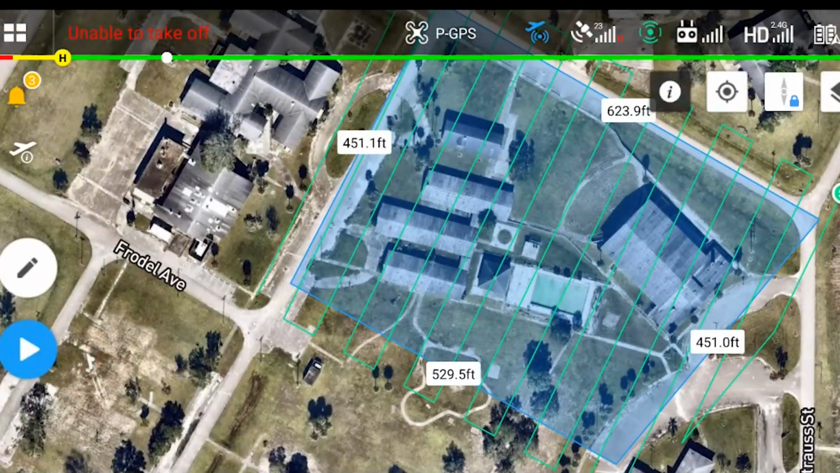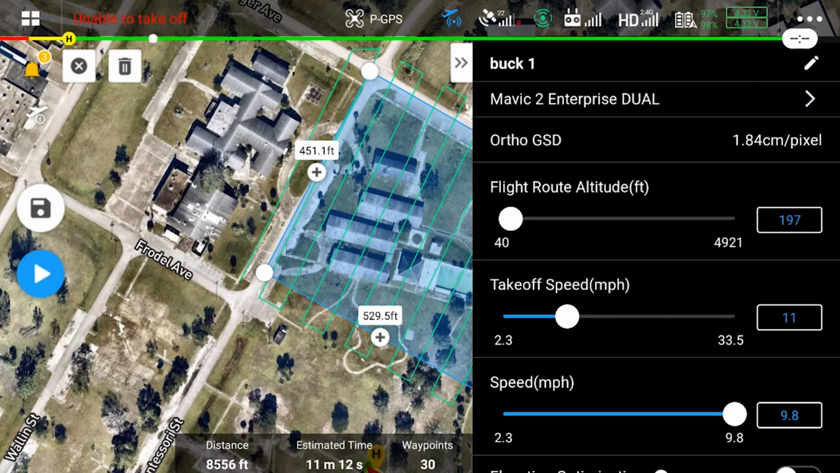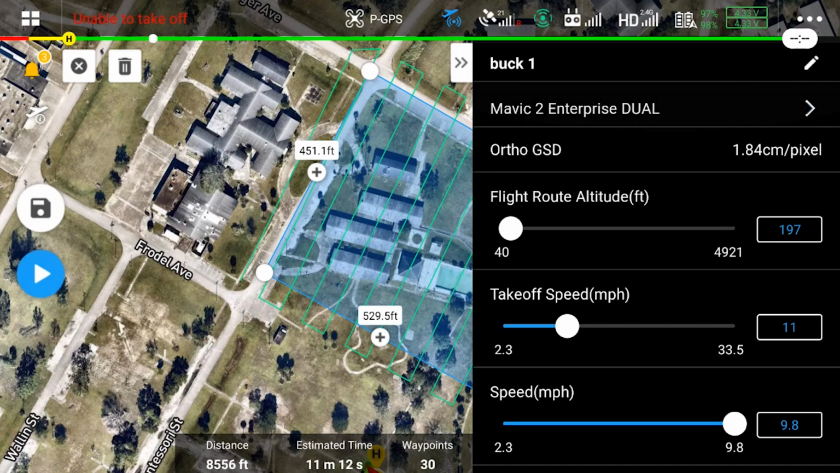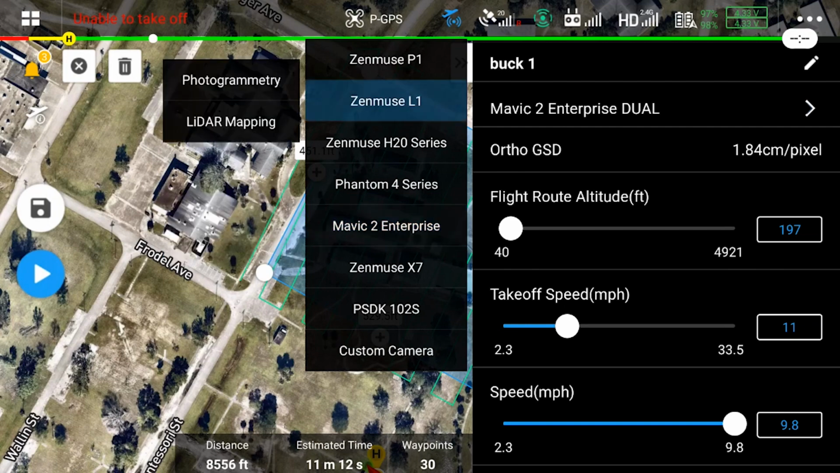The first thing I'm going to do is click edit. And let's go through all the parameters of the mapping mission first. First thing we have here is Buck1, which is the name of our mission. We'll leave that as is for consistency. The second thing we have here is our actual sensor. I'm going to change that to the Zenmuse L1.